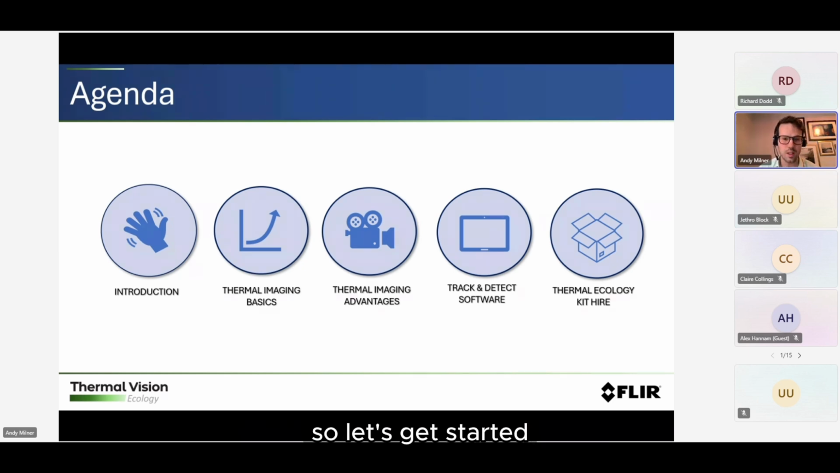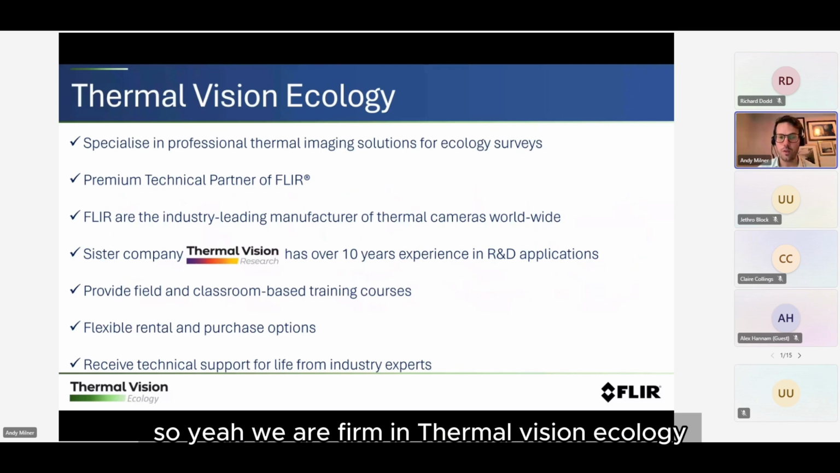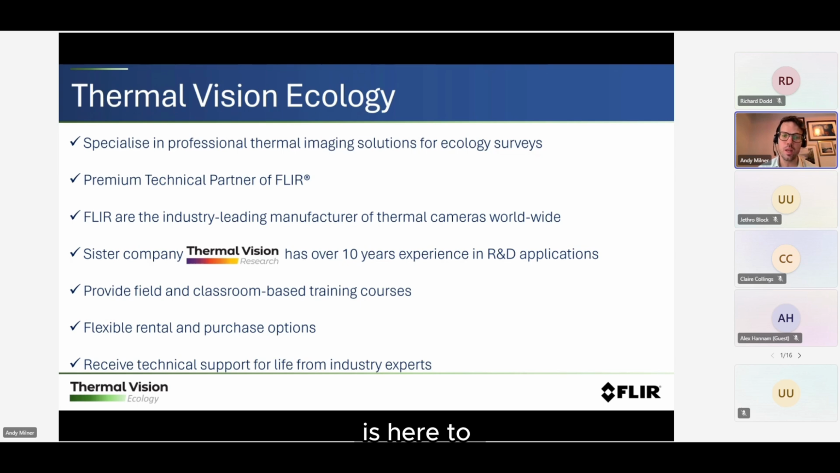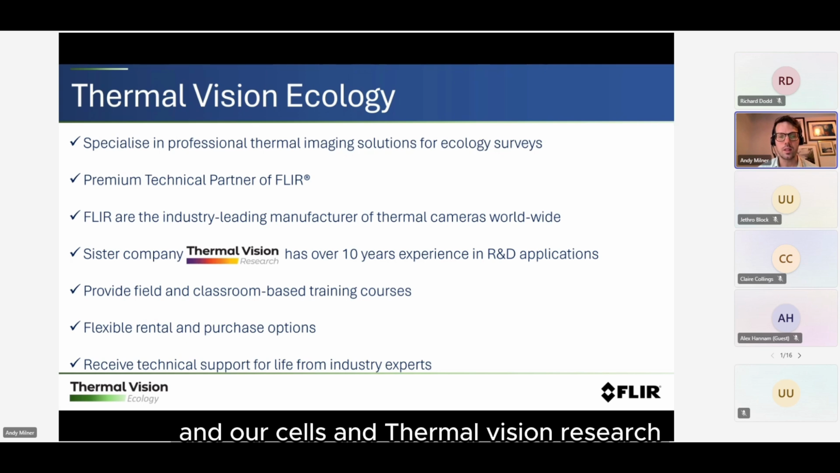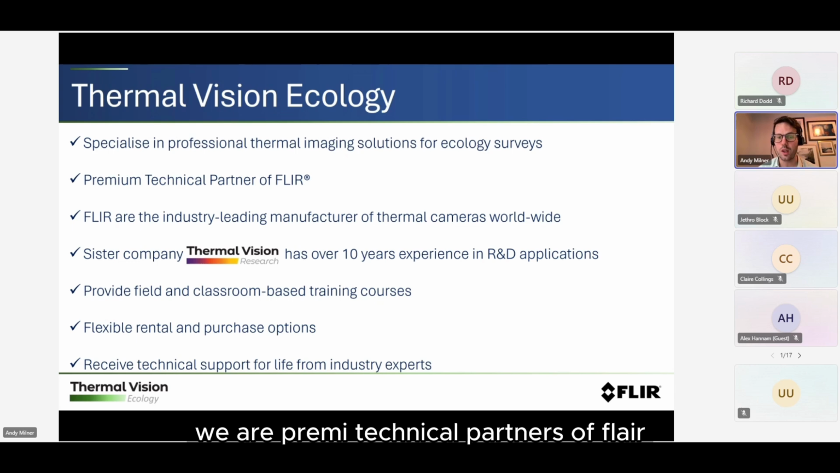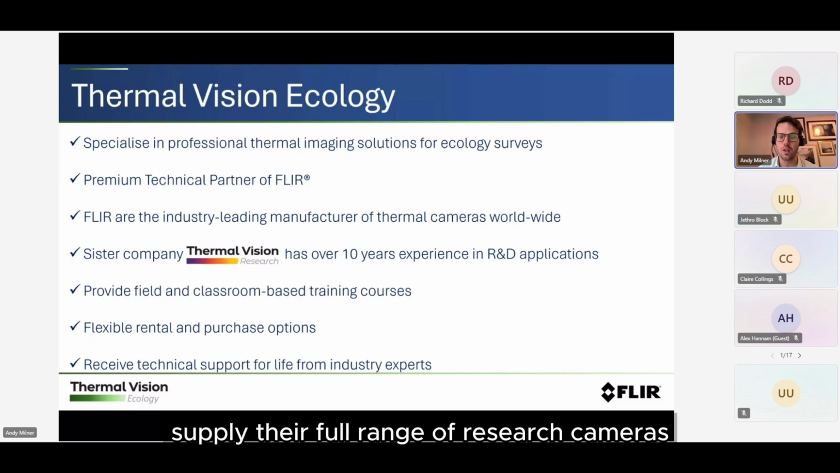So let's get started. We are Thermal Vision Ecology. We were established earlier this year on the back of our other company, Thermal Vision Research. We specialize in professional thermal imaging solutions for ecology surveys. Ourselves and Thermal Vision Research, our sister company, are premium technical partners of FLIR, which means we're contracted in the UK, one of only two distributors, and the only distributor that can supply their full range of research cameras. And FLIR, if you've not heard of them, are the industry leading manufacturer for thermal cameras worldwide.